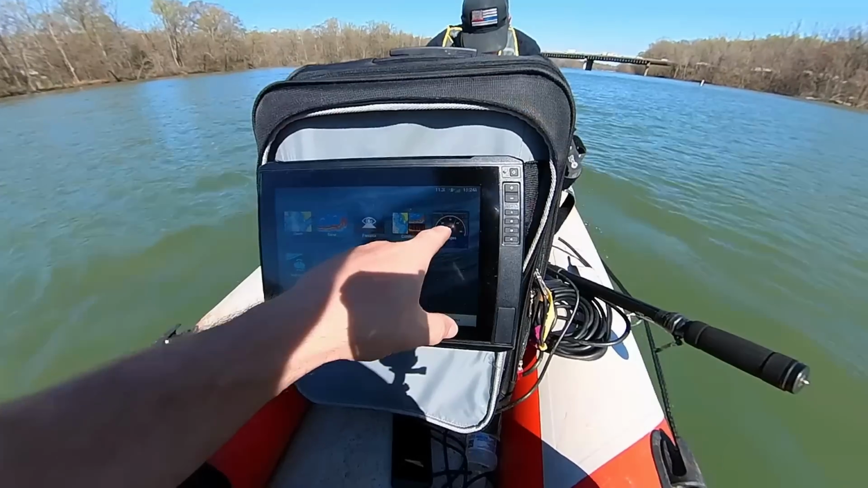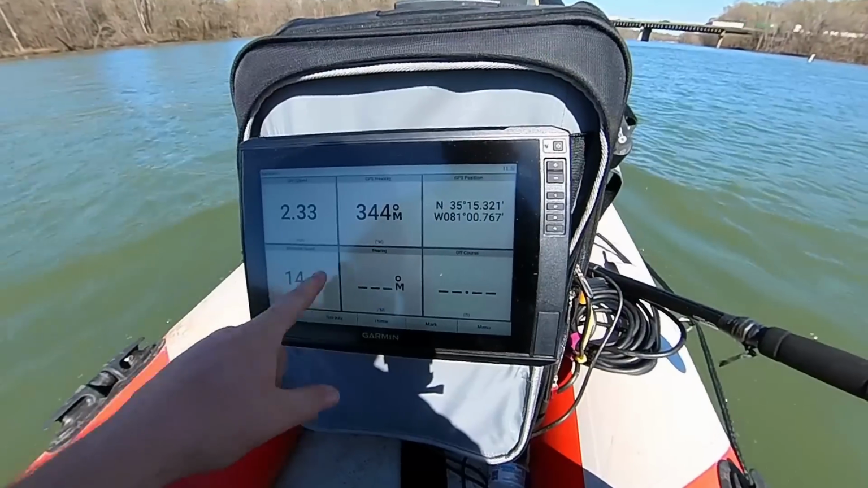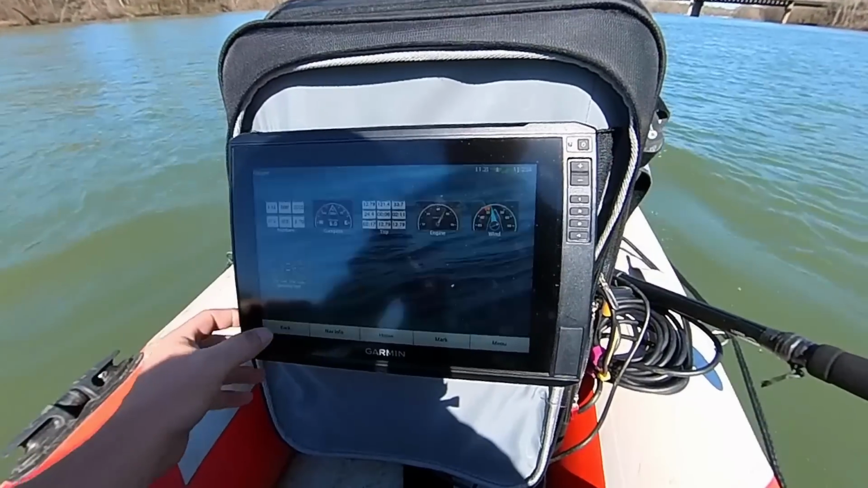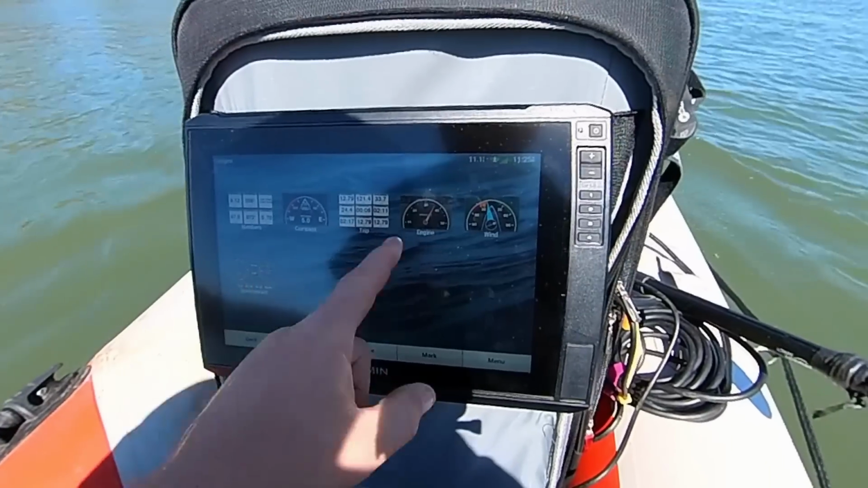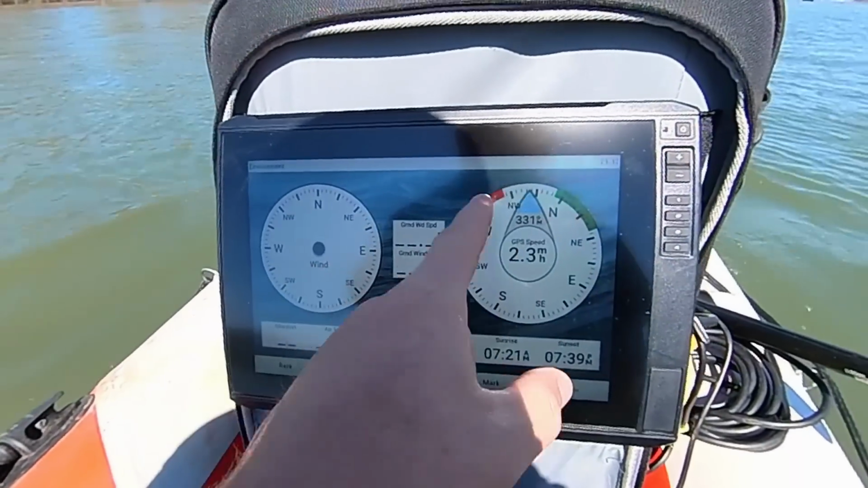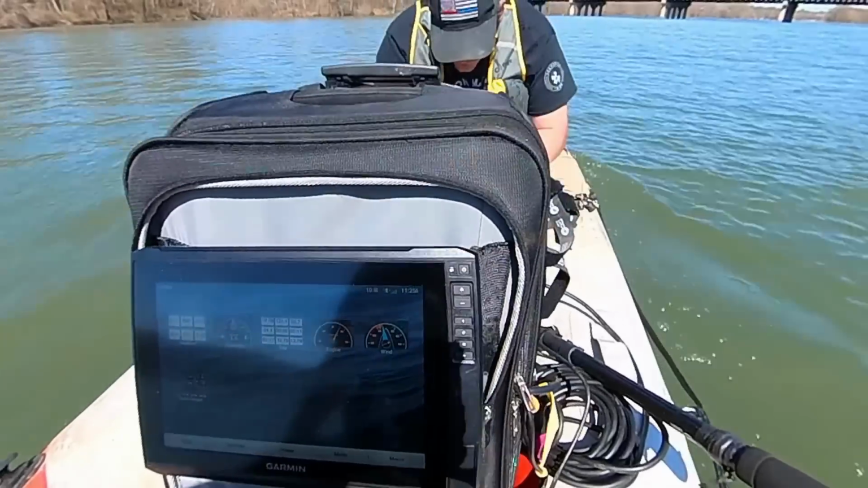You can go in here. Some of these gauges are pretty much just the basics: GPS speed, heading, position, max speed that I've been going. I guess I've had it up to 14 miles an hour so far. I think I've been faster than that, but we got the compass if you want to look at that, see which way you're going. A lot of these things aren't hooked up, like engine, the environment, like the wind speed. I don't have any of that hooked up. I don't have that tool that I guess you would put on the top of your boat.